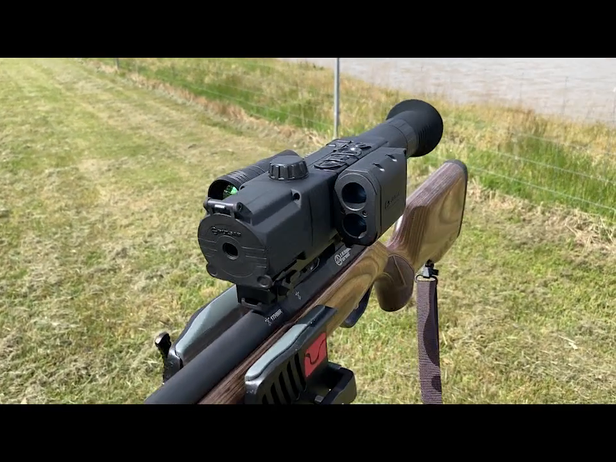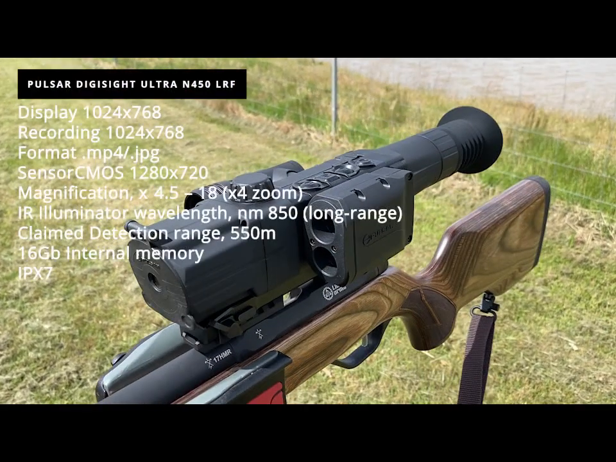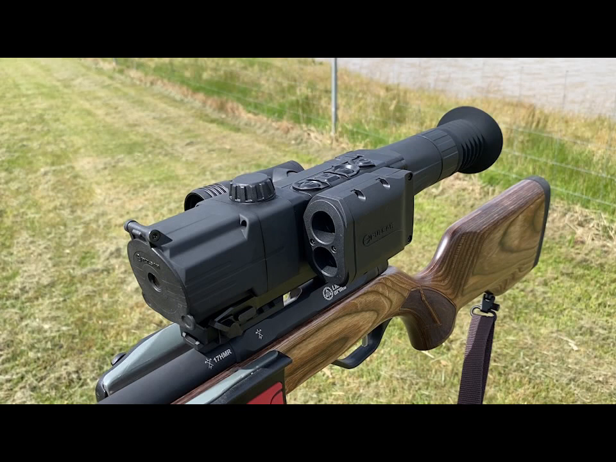Some quick specs on this monster. So the sensor is a 1280 by 720. Magnification is 4.5 to 18 times. The IR is 850 and the claimed detection range is 550 metres.